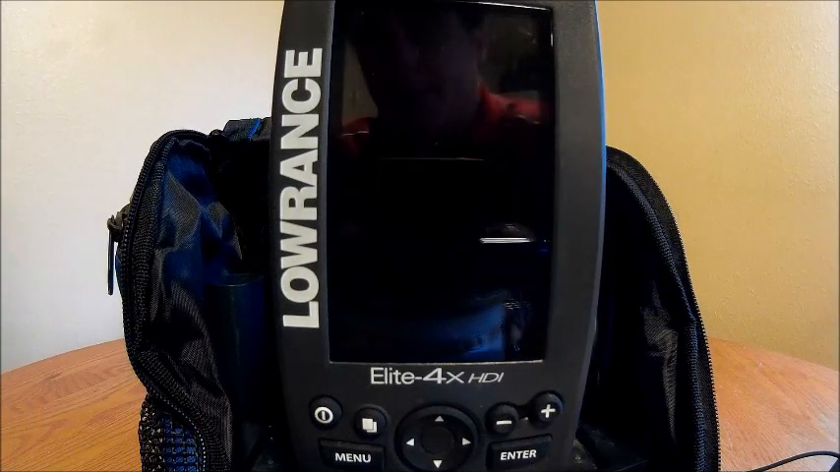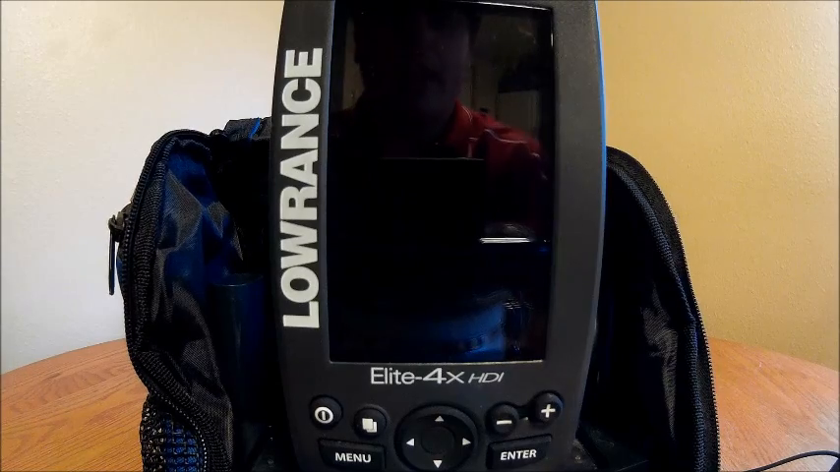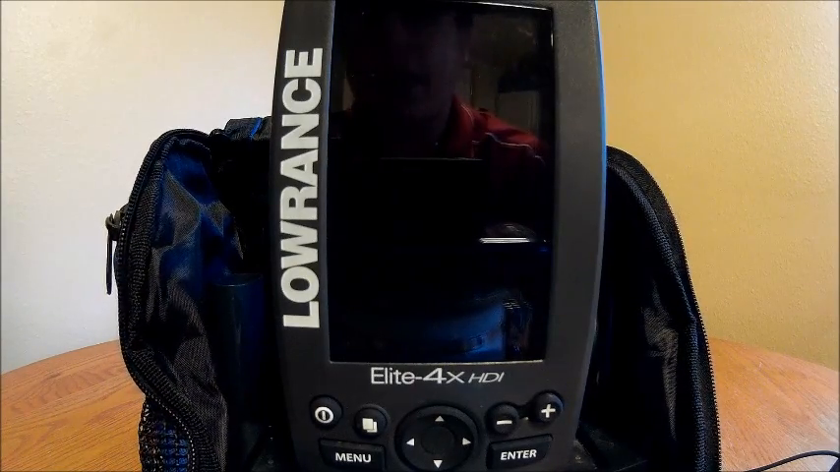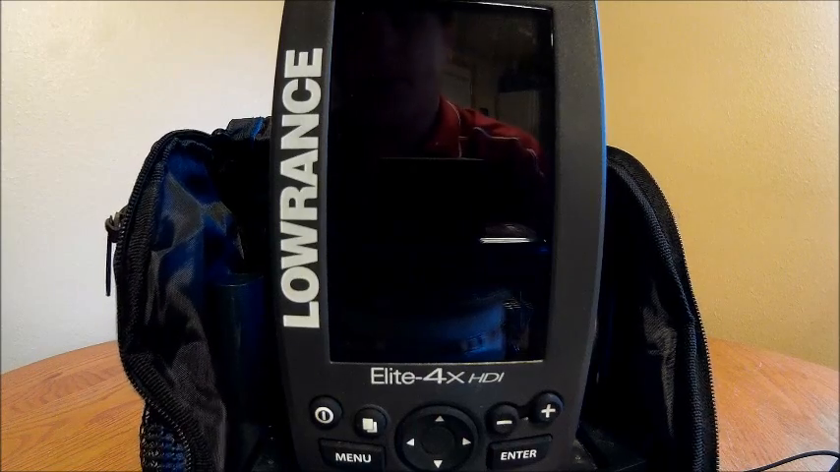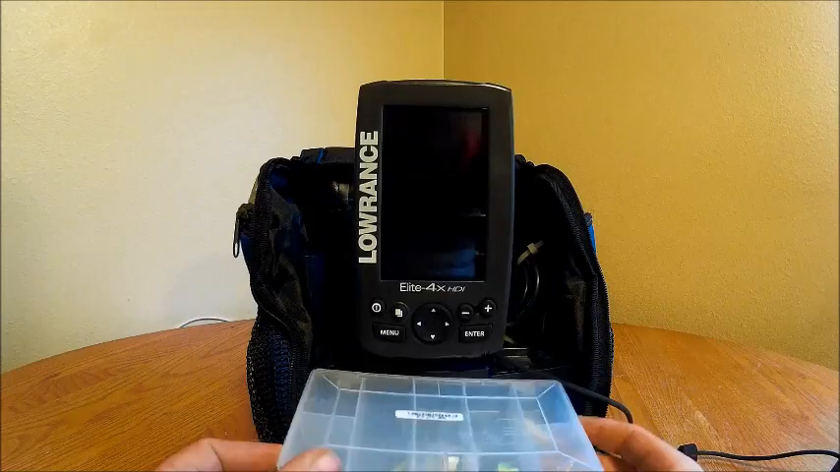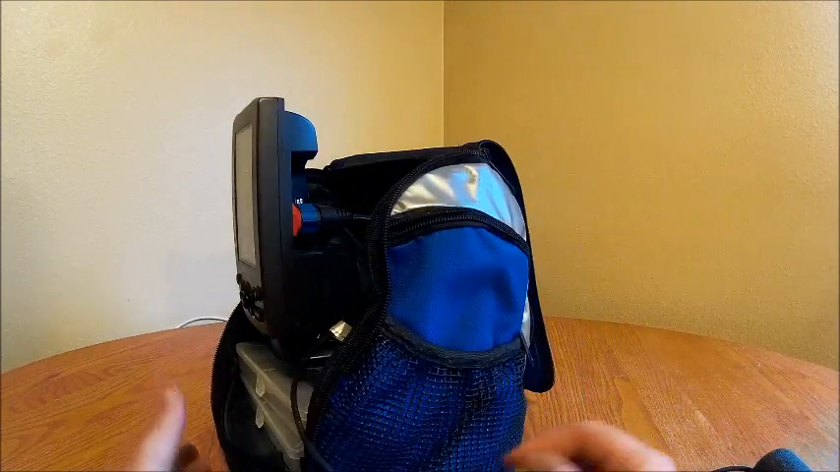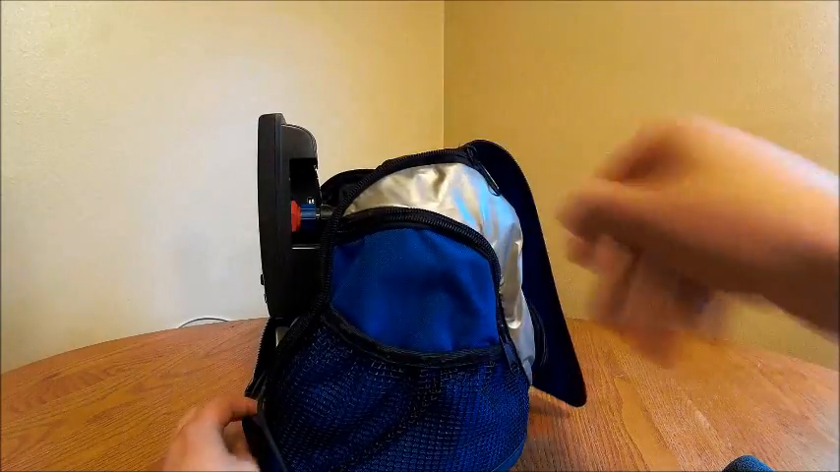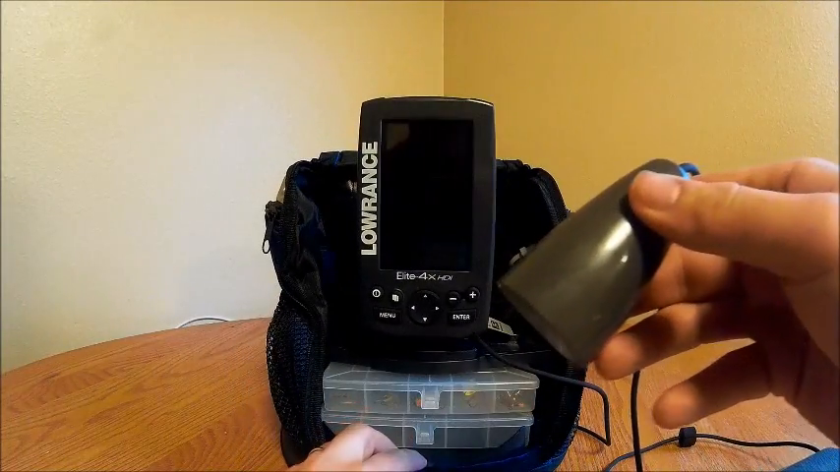What's up everyone? Today I'm going to be doing a quick review and demo of my Lowrance 4X HDI sonar. I bought this on Cabela's as kind of an ice fishing package here. Got tackle boxes down here below. Comes with a soft pack. And came with the ice fishing transducer.